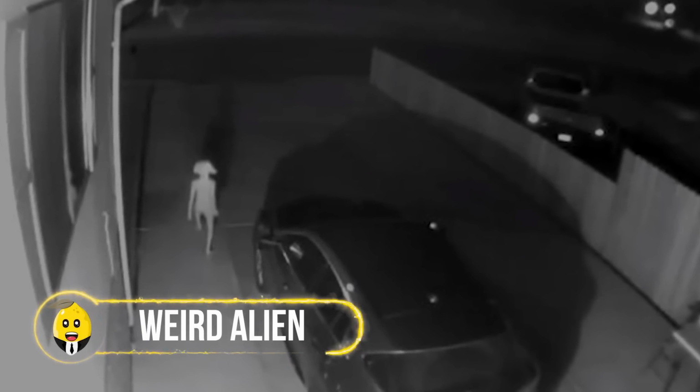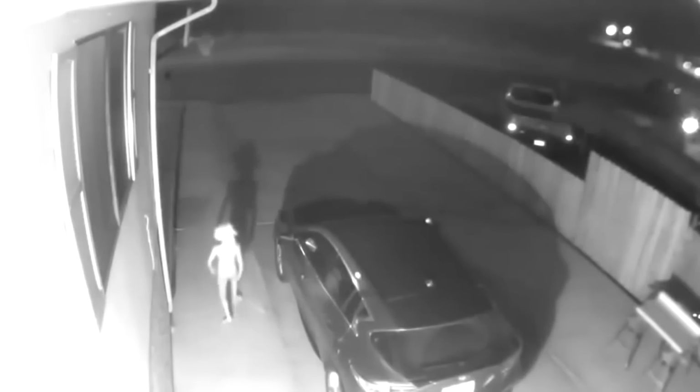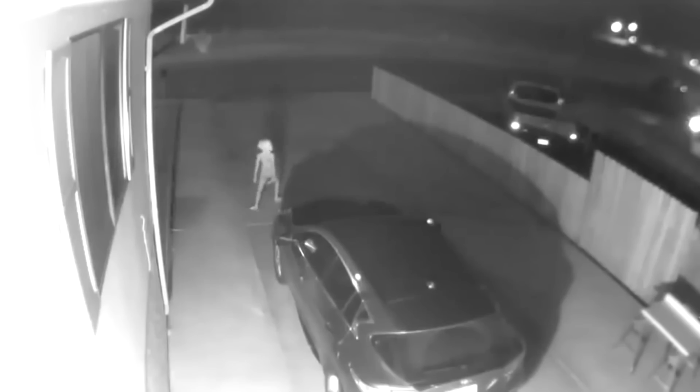Weird alien. In the middle of the night, a camera captured a strange, alien-like creature in La Junta. Yes, an alien! This eerie creature thunderstrucks the whole town with its weird look, and after an abnormal walk of a few minutes, it suddenly vanishes from sight.